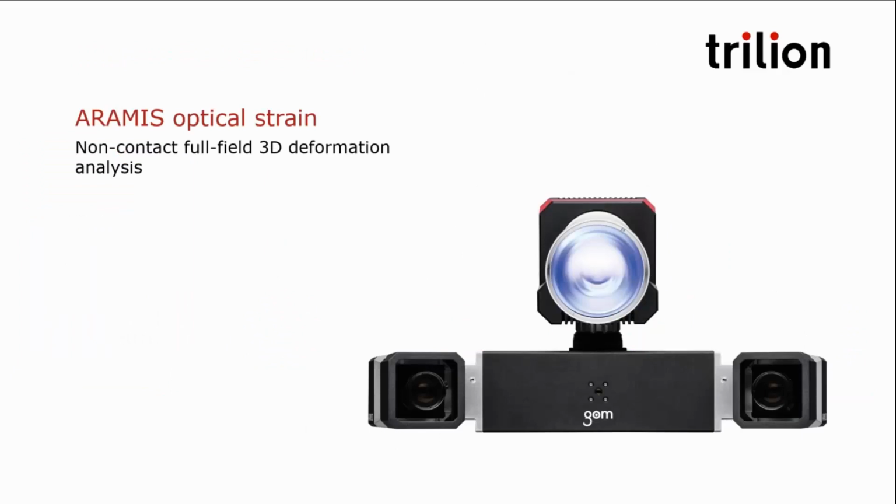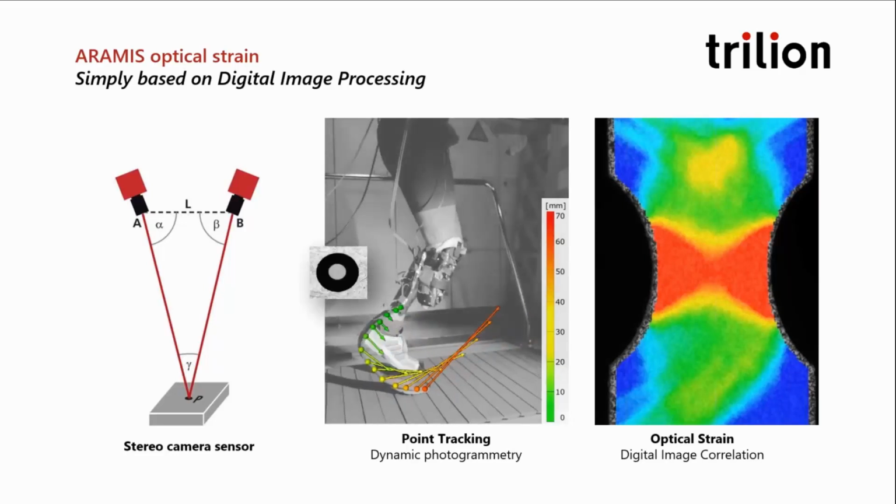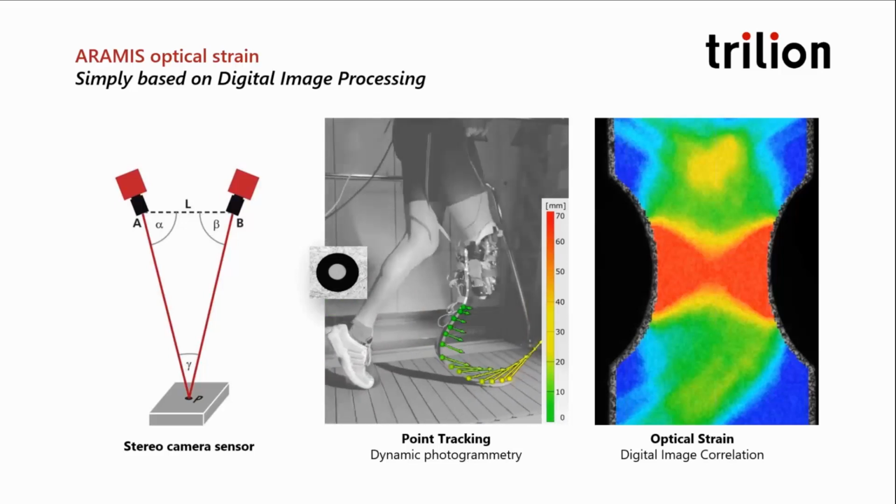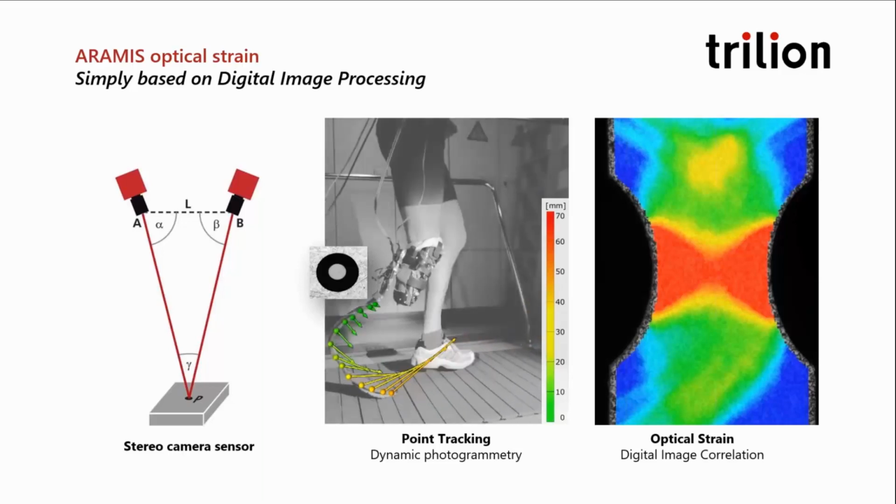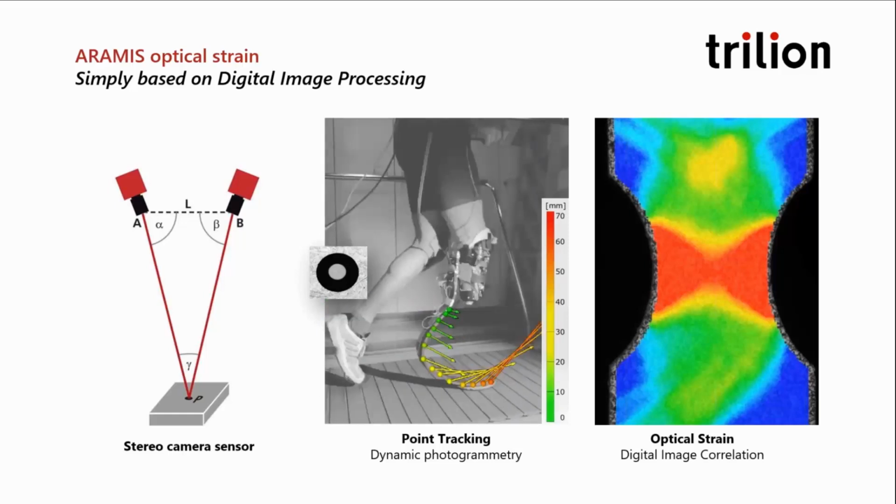This is the deformation analysis tool, ARAMIS. It includes hardware and software designed together. It's a pair of cameras and a blue light. ARAMIS uses a principle of triangulation between its two cameras to identify and track points along the surface. ARAMIS users place stickers on the surface of a testing object. Each sticker becomes a 3D coordinate for point tracking in the time domain to get 3D velocities, 3D accelerations, and with creation of local coordinate systems, you can get the inspection of the 6 degrees of freedom.